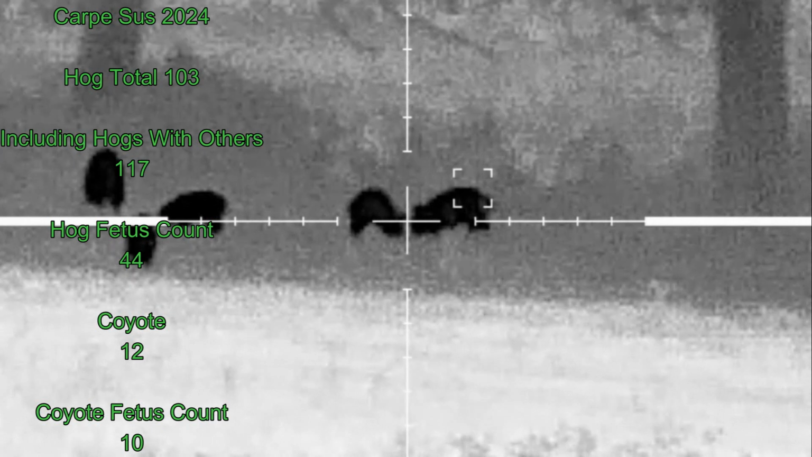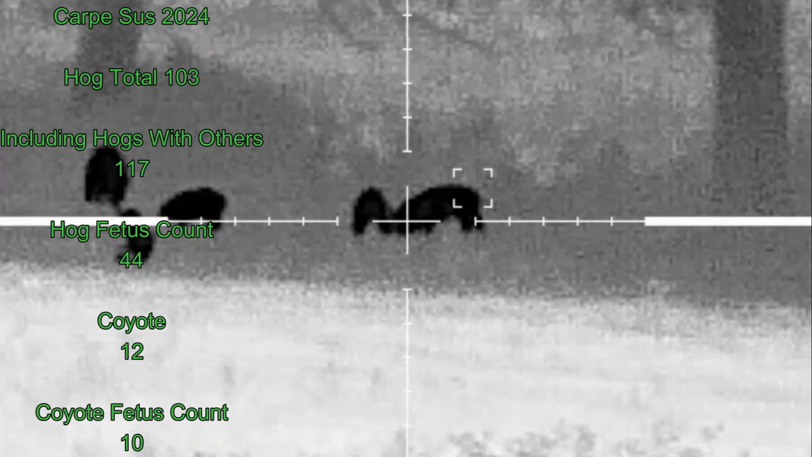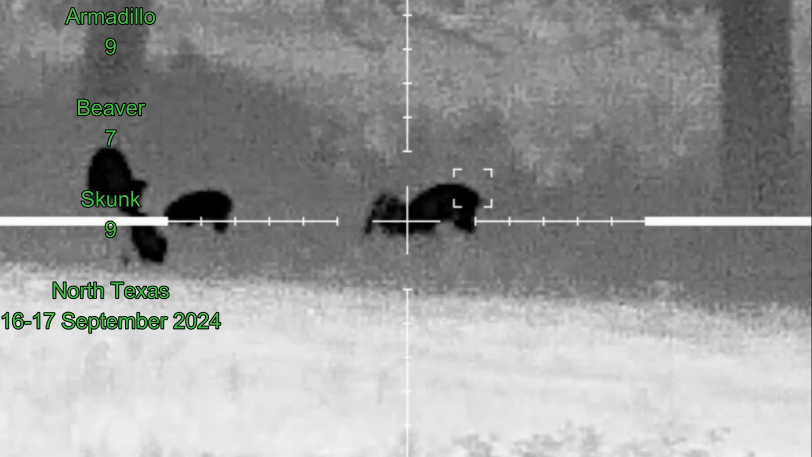All in all, we came away with 4 hogs, eliminated by my Army Tech Wizard C2 Pro Max long range. You can find the link in the description. Came away with a 135-pound gilt, a 100-pound sow that had given birth previously, a 35-pound gilt, and a 20-pound gilt.